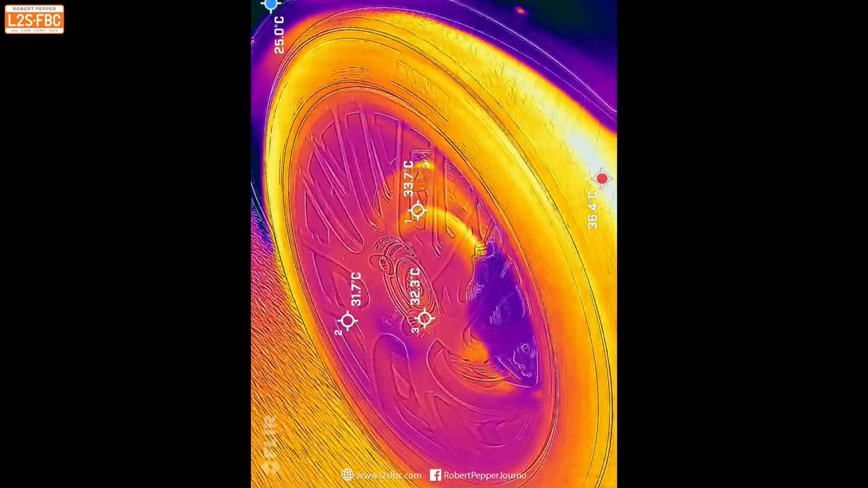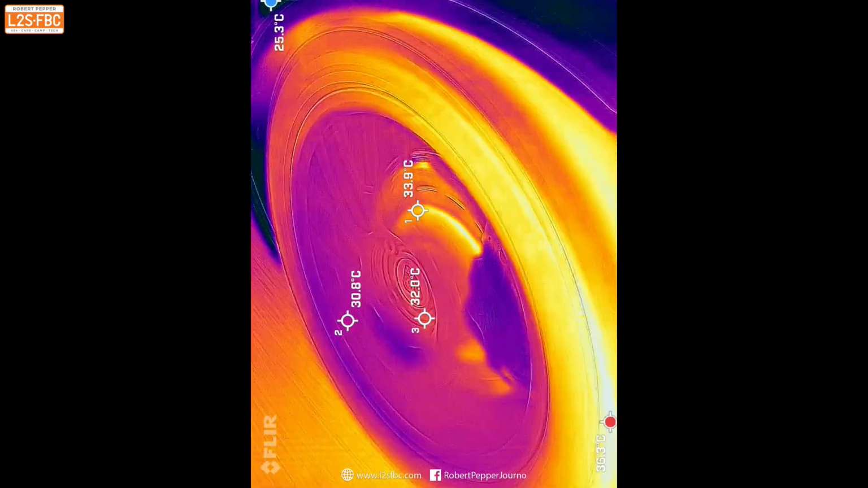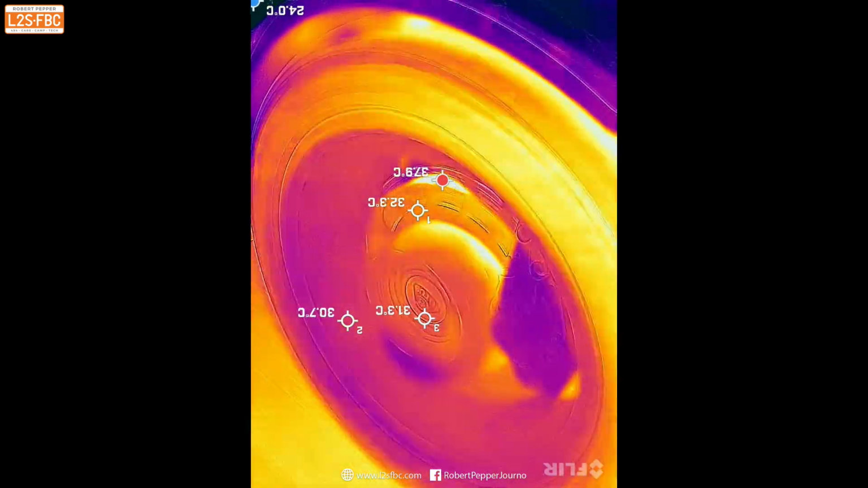So you can see just how much hotter that disc brake is now, which is doing its job right. I mean, it's meant to absorb heat, but it's also meant to dissipate heat. It's going to be interesting to see how long it takes to dissipate that heat. Just look how hot that brake disc is now.